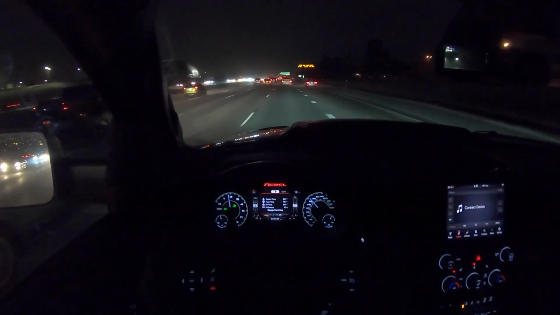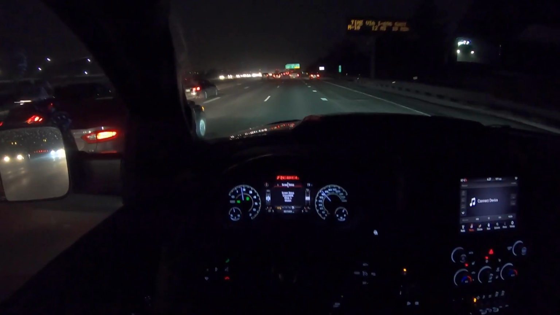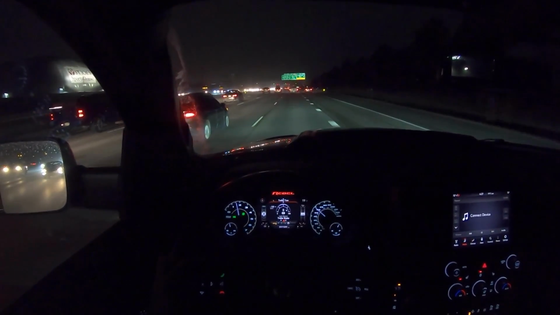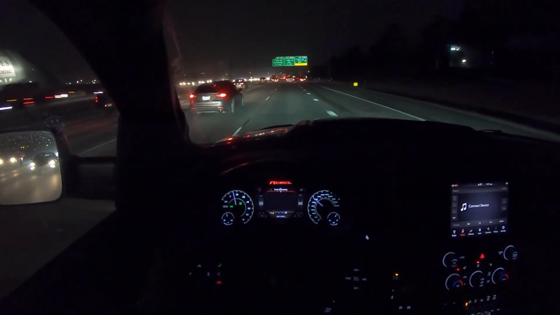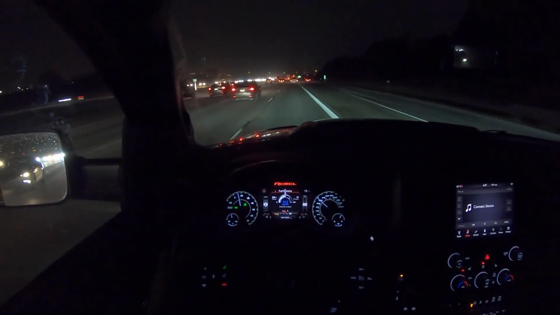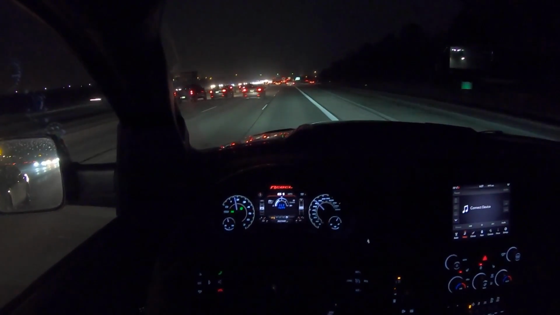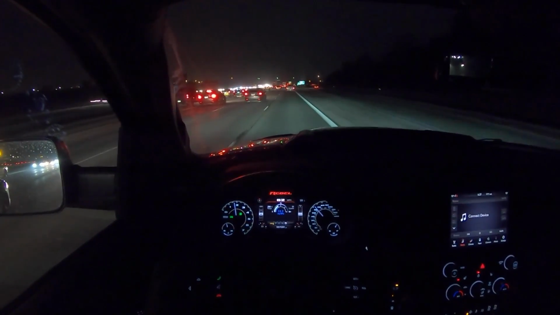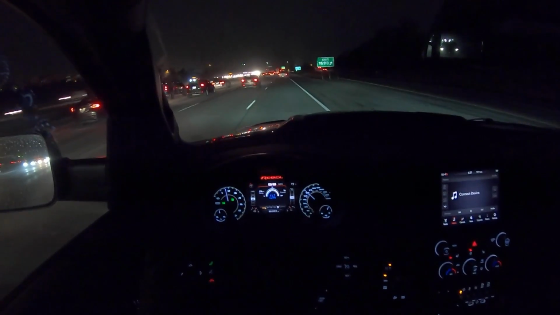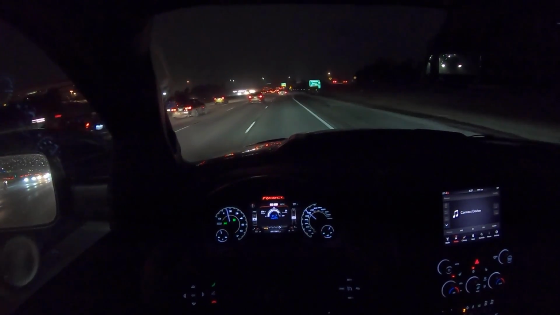Yeah, overall, this is a really good truck. This week, my gas mileage has been predictably low. I've averaged about, let's see here, 11.7 miles to the gallon. So, I haven't been ragging on it, but I haven't been taking it easy either. This is a pretty good mix. Mostly city driving, I would say.